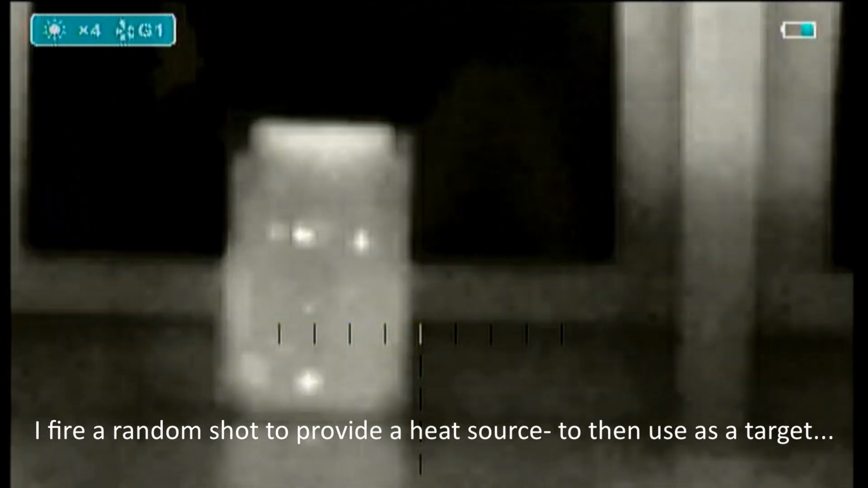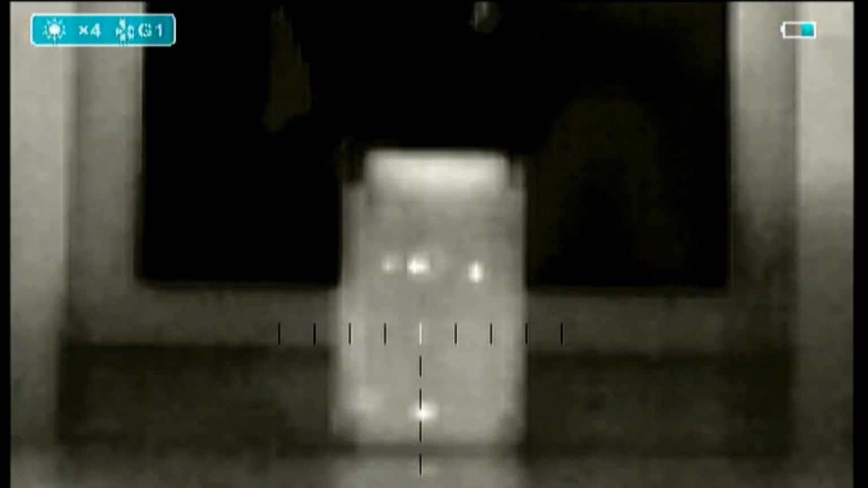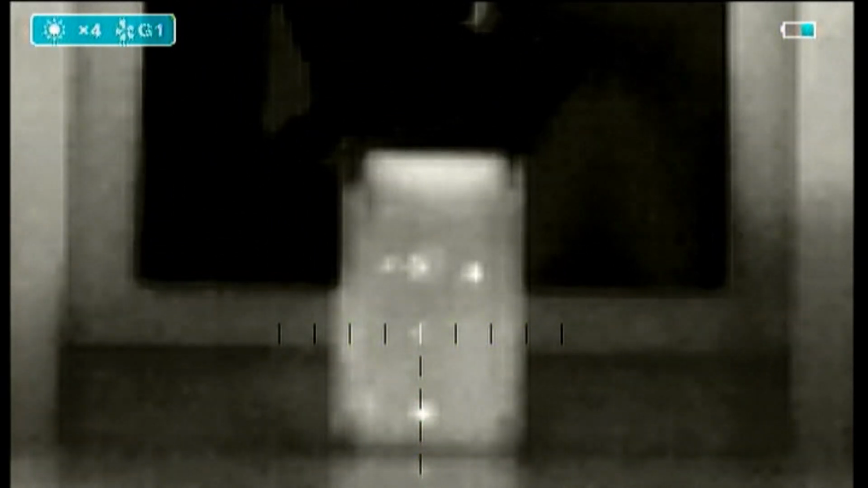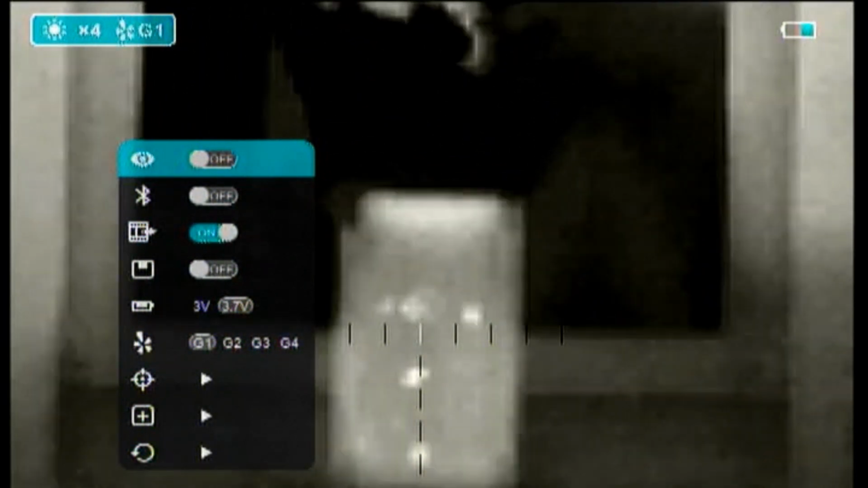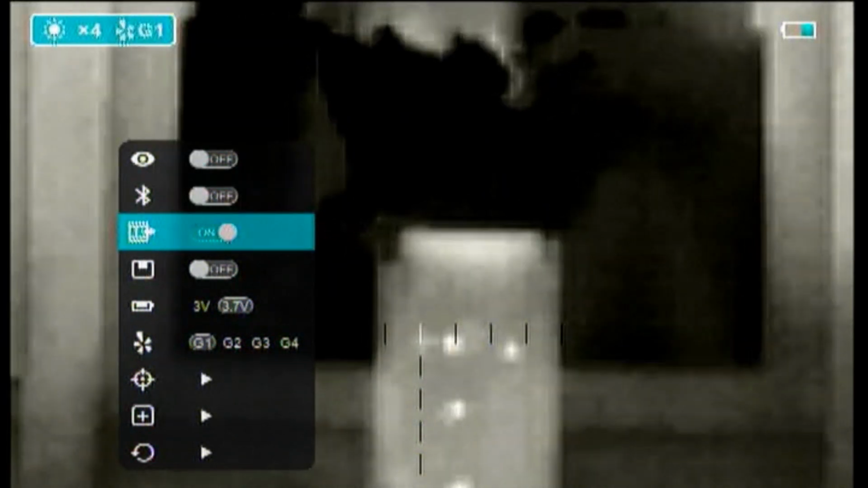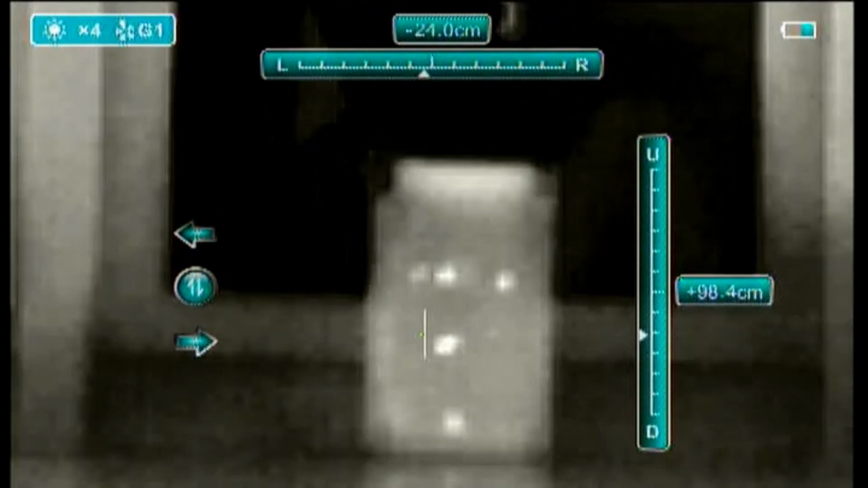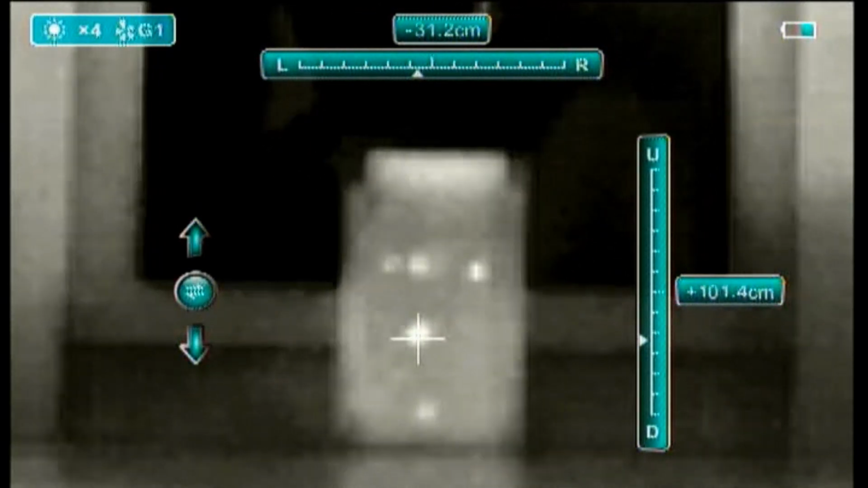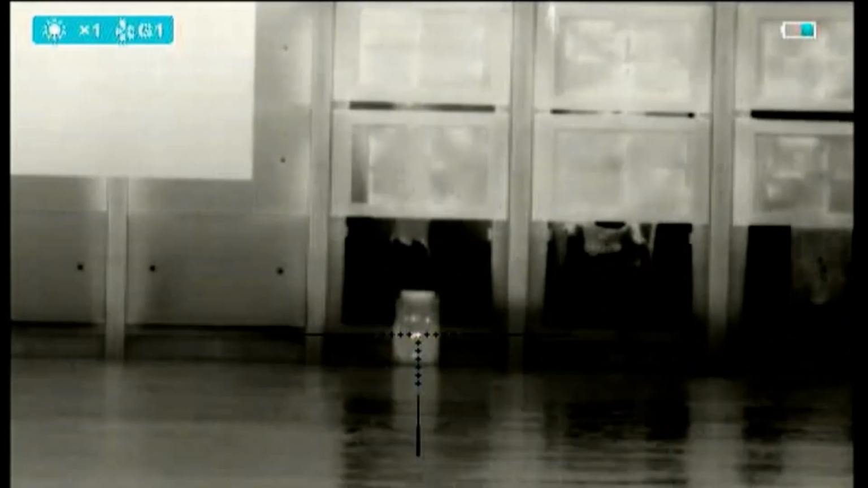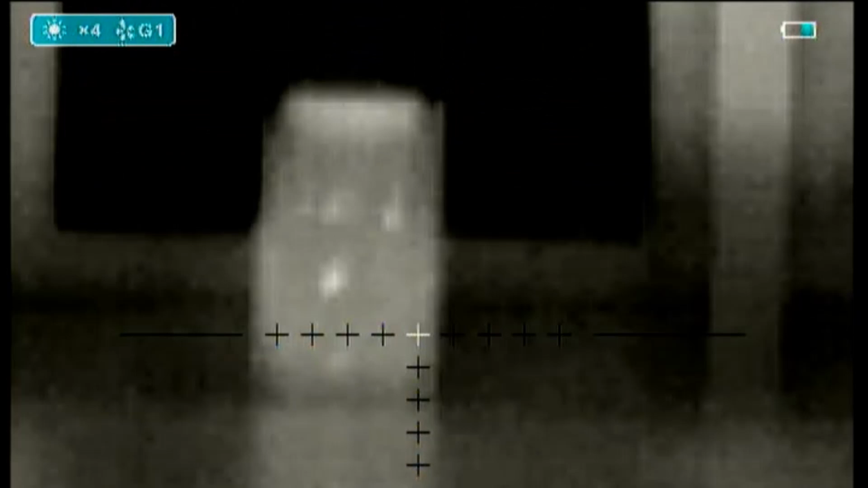And here it looks like the zero is very close now, but the pellet's landing slightly to the left and slightly low of the reticle. And again, because of loss of quality of recording, you're not seeing the horizontal stadia bar or the horizontal graduations of the vertical stadia. So I go into the menu here and adjust it left a few millimeters and down a few millimeters, and then save that, and then zoom back in, fire a few more test shots and see if I'm happy with the results.